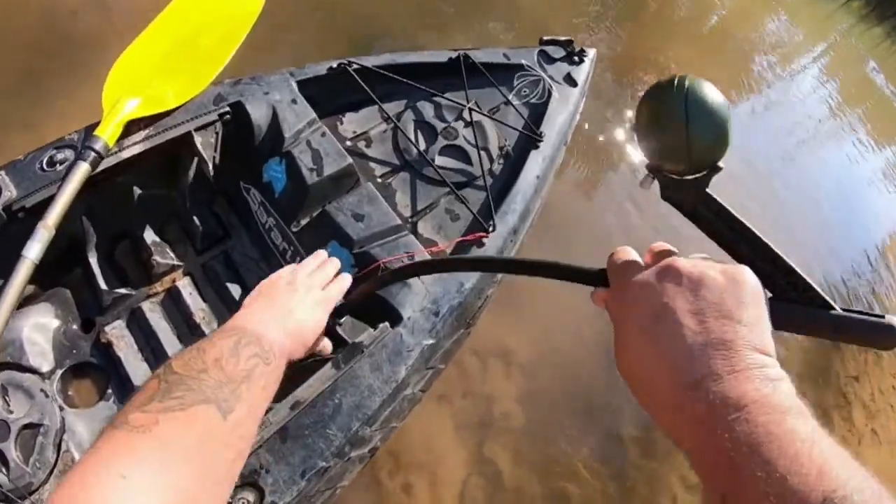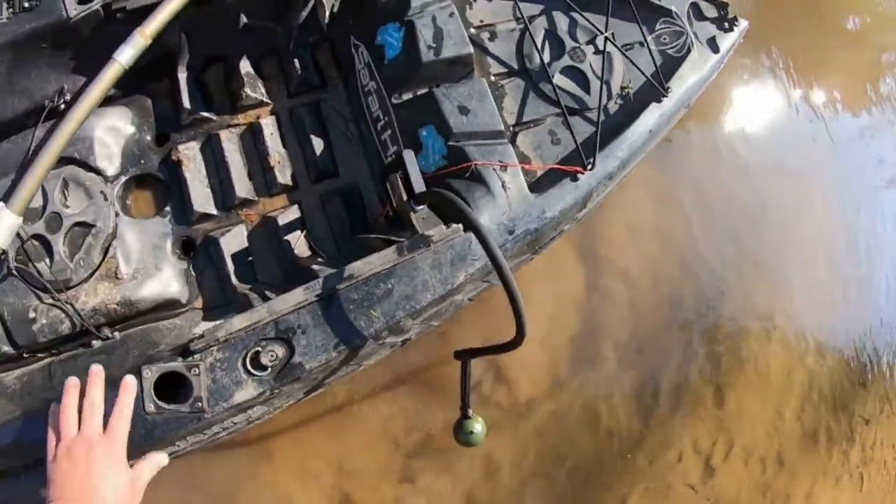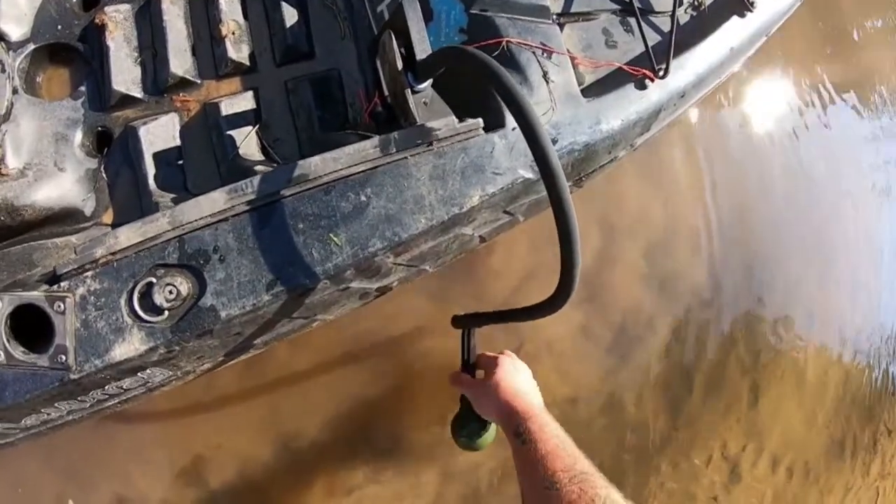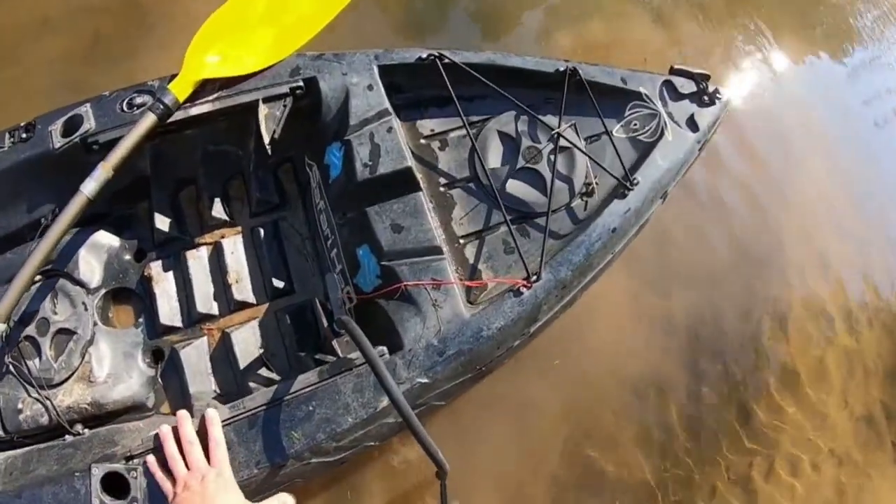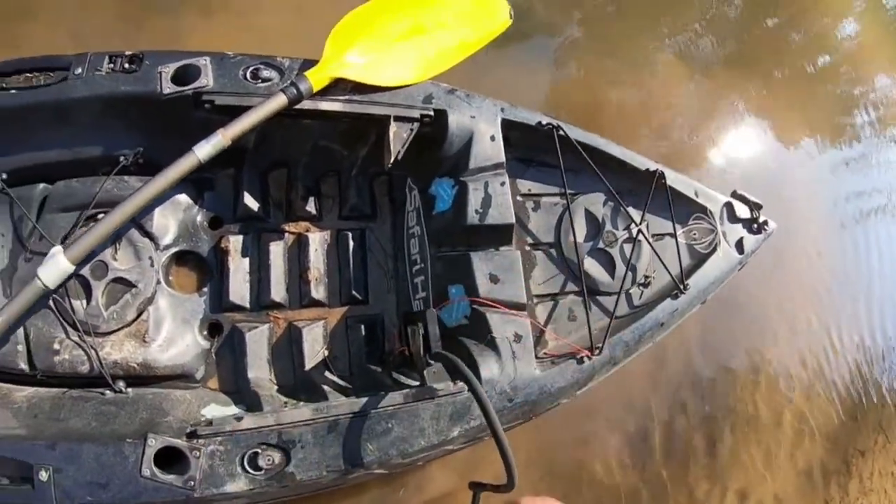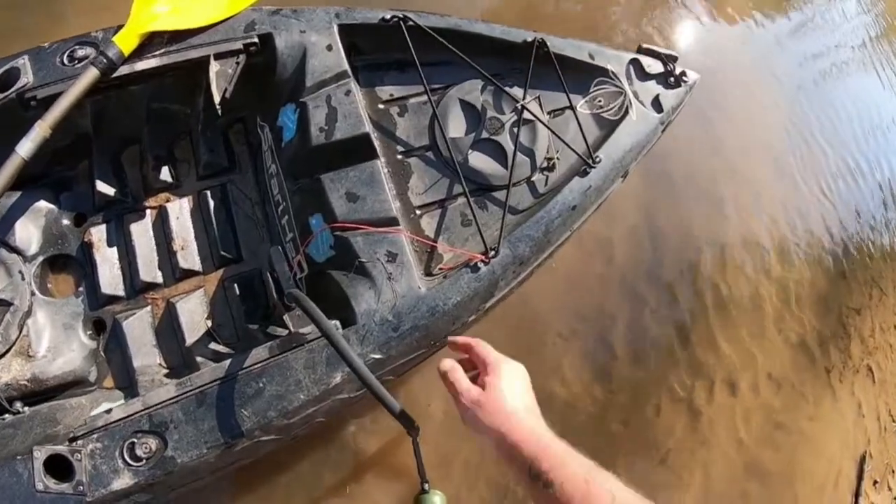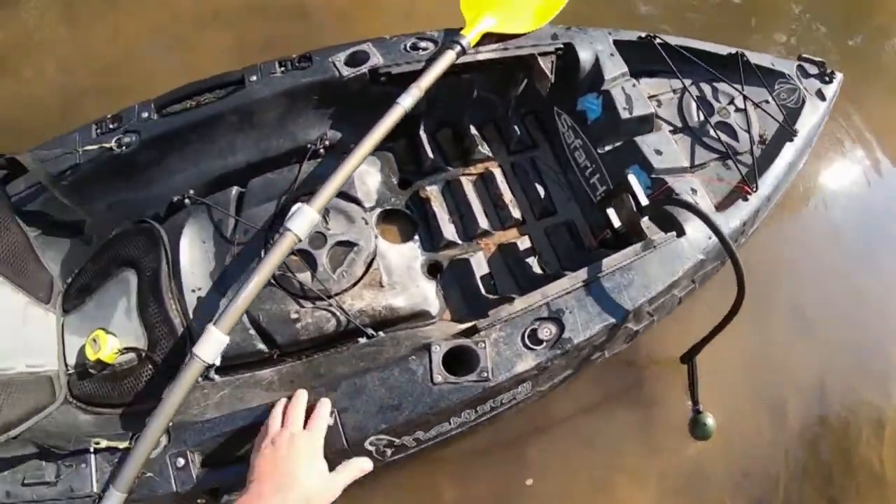Rightio, here's my Deeper Flexible Arm 2.0. That should have plenty of movement downwards and plenty of movement upwards. Now, the Deeper 2.0 flexible arm comes with a really awesome lanyard, but mine's on the bench at home. So I've got a little bit of orange tradie string here.